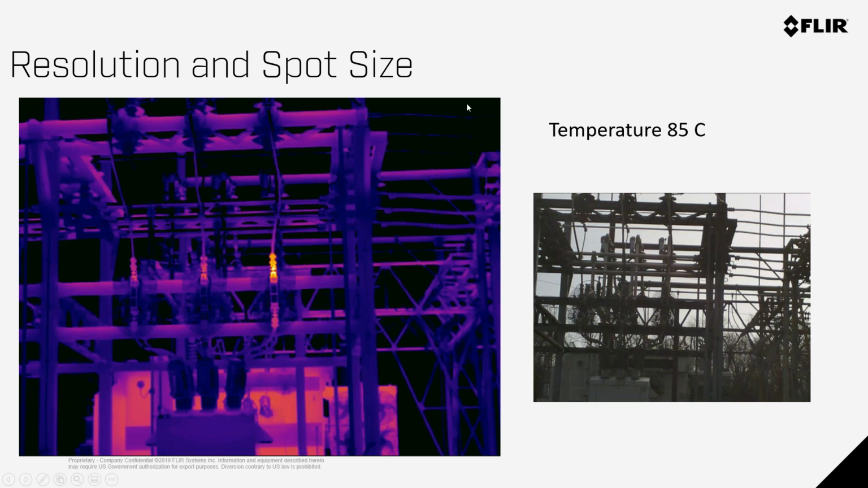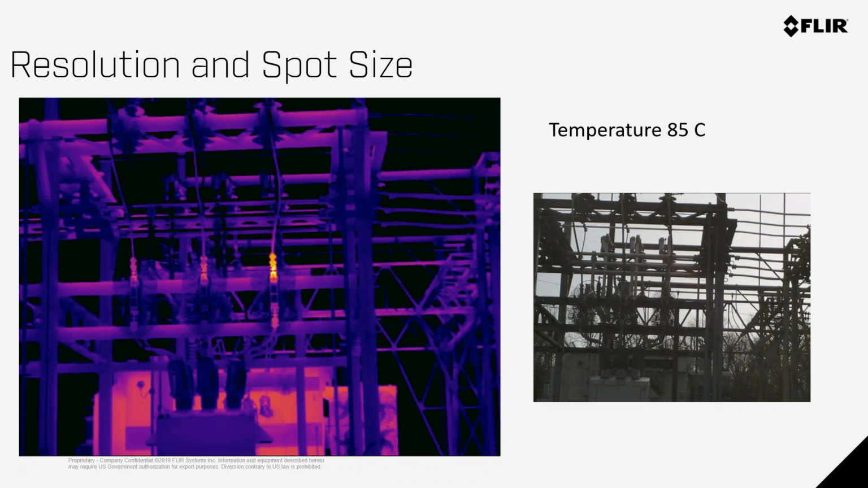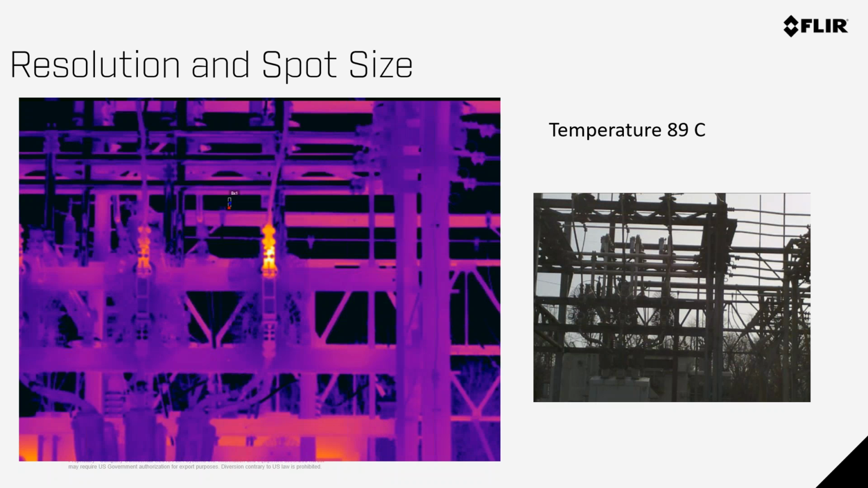So here we're going to show off another example of what a high resolution optic or a telephoto optic can do for you. Here's an example of this electrical application. You're about 50 feet away. And I had the telephoto lens. My temperature just rose 4 degrees. So that's a 12-degree lens. So that's a 2x lens previous. Now let's take a look at the 6x lens.